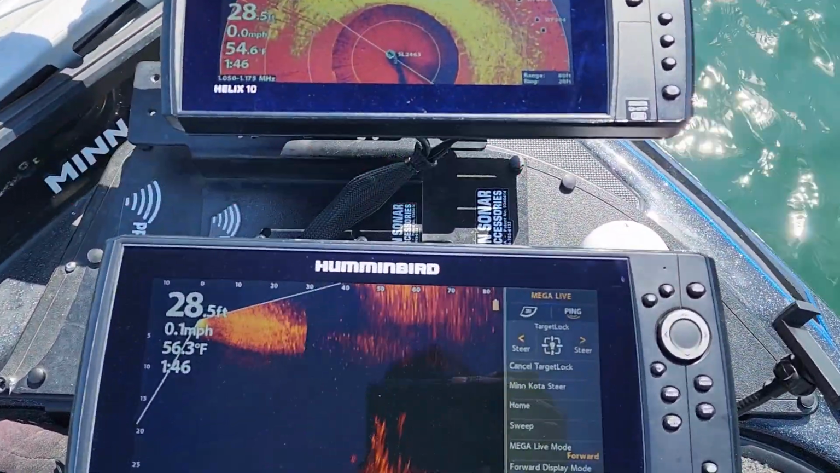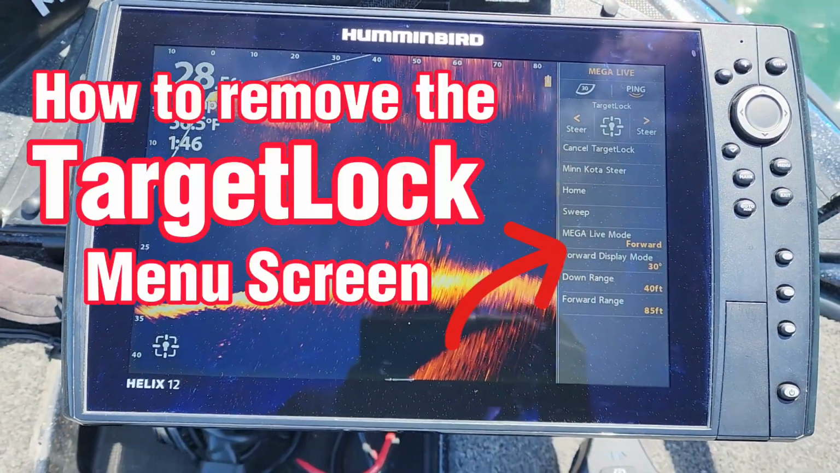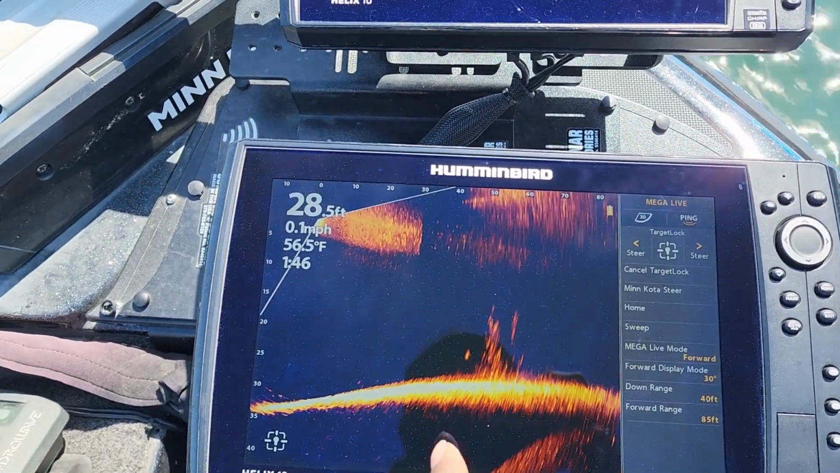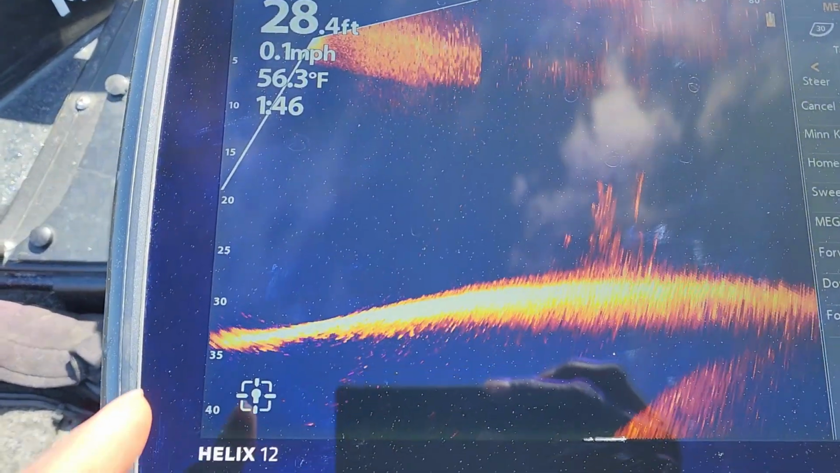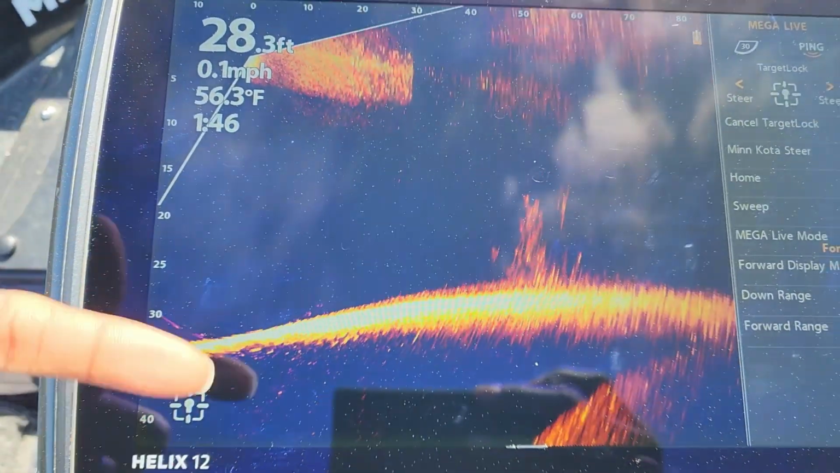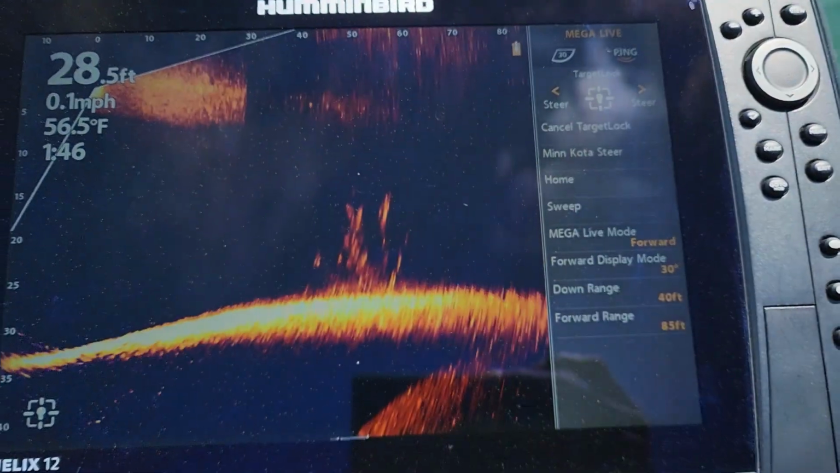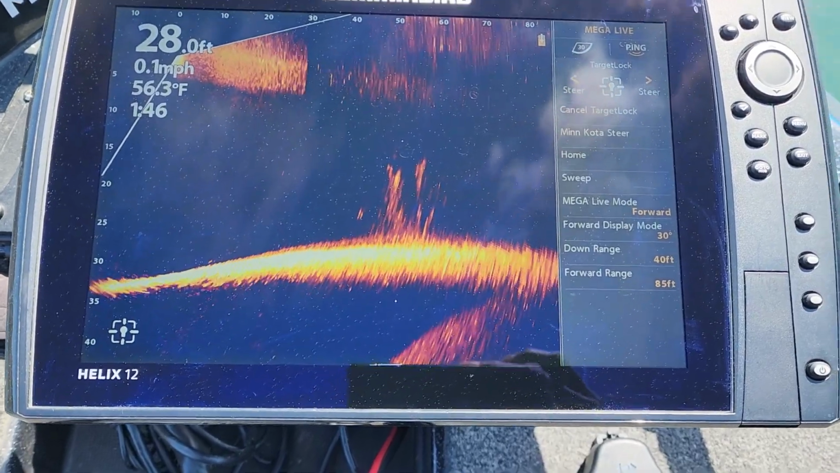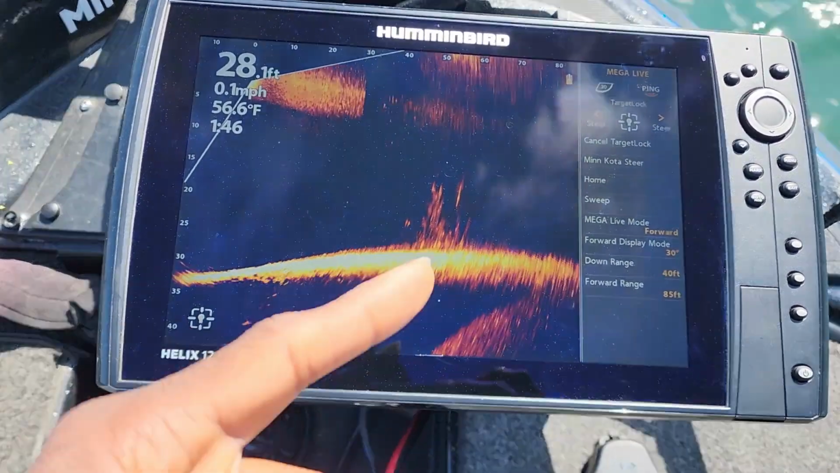This menu button over on the right-hand side is something that a lot of guys have been complaining about. How do I get that off of my screen? I would rather be able to see my full screen. Right now, as you see, I have it set out to 80 feet and about 40 feet on the depth. But if you are able to expand that out all the way, you will be able to use the full length of that screen. So what you have to do is go into your settings to adjust that.